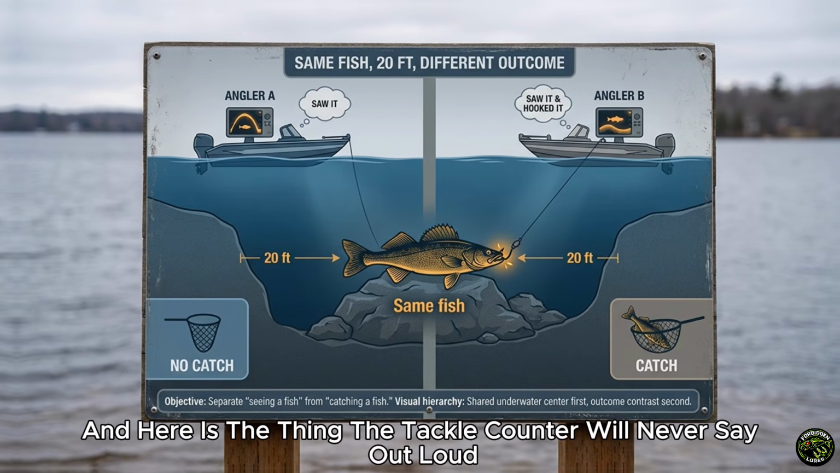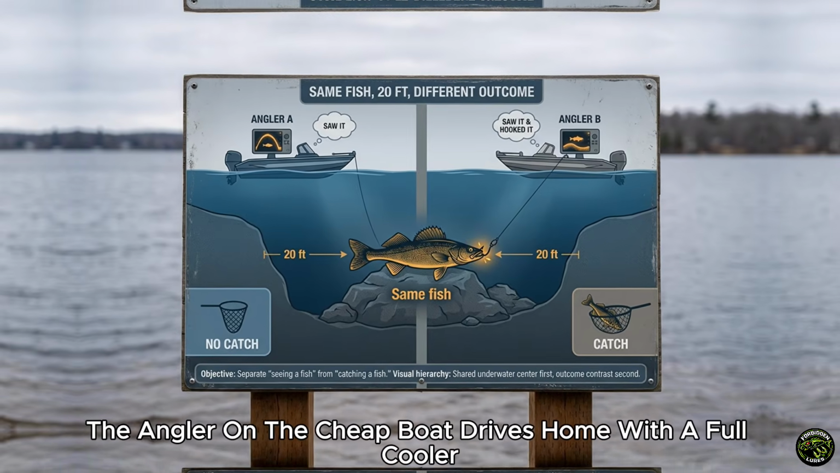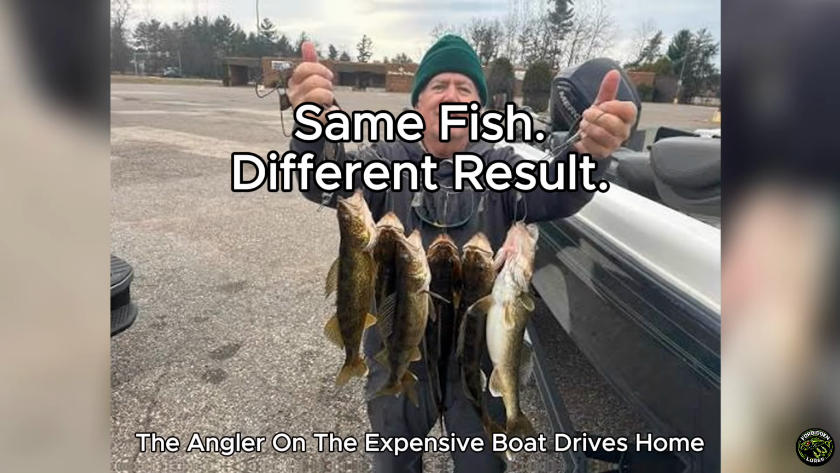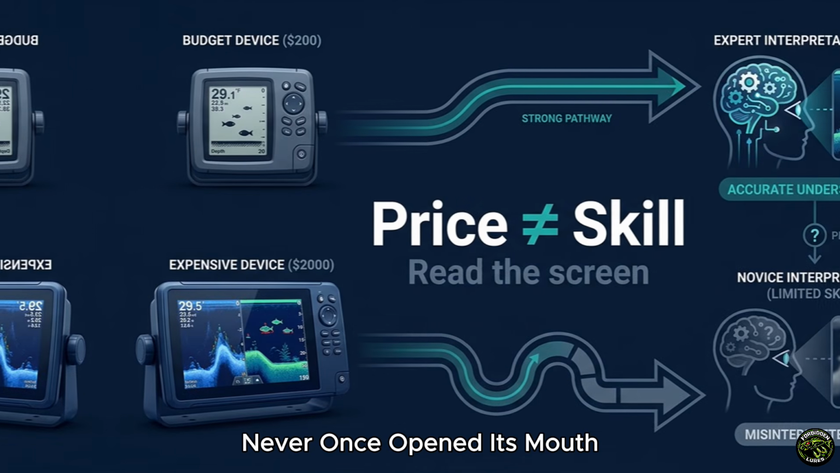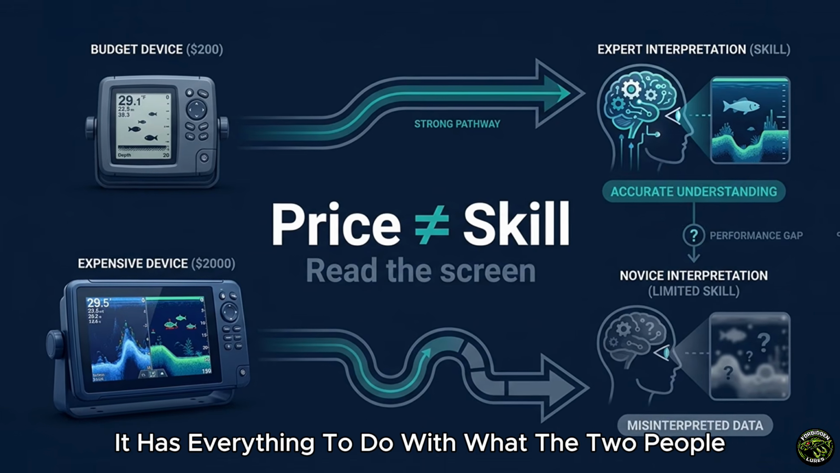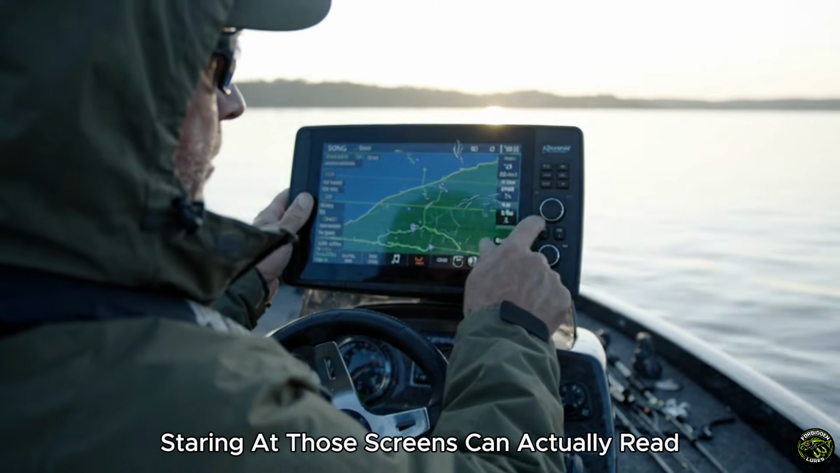And here is the thing the tackle counter will never say out loud. The angler on the cheap boat drives home with a full cooler. The angler on the expensive boat drives home wondering why the fish he kept watching all afternoon never once opened its mouth. That gap has almost nothing to do with the price of the box. It has everything to do with what the two people staring at those screens can actually read.